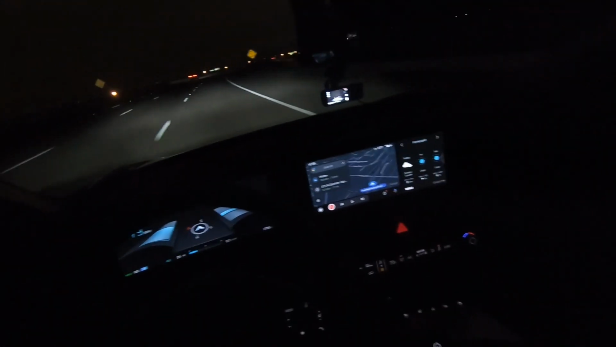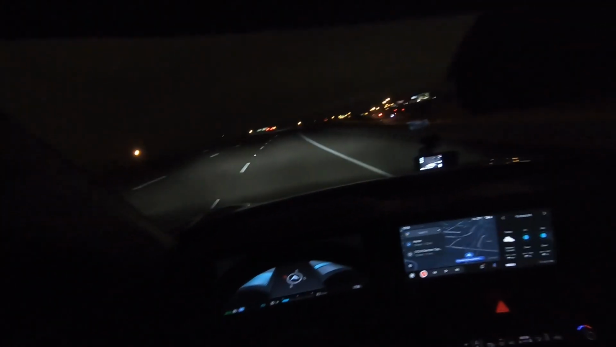But what else can I talk about? I really wish it had ambient lighting. It doesn't. It would be really nice in here if it did. But yeah, we'll cruise for a little bit.